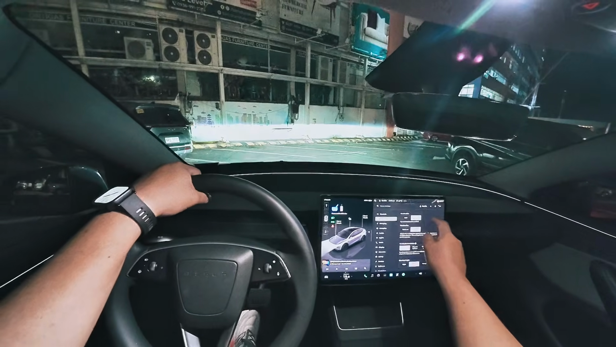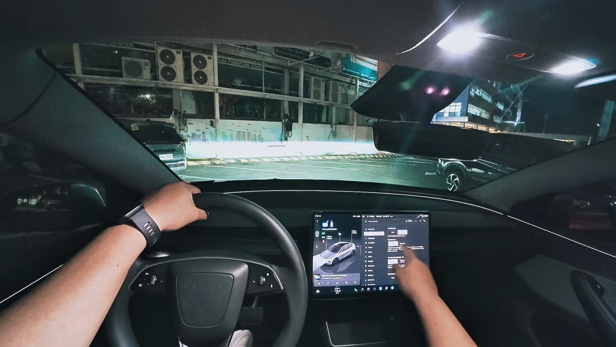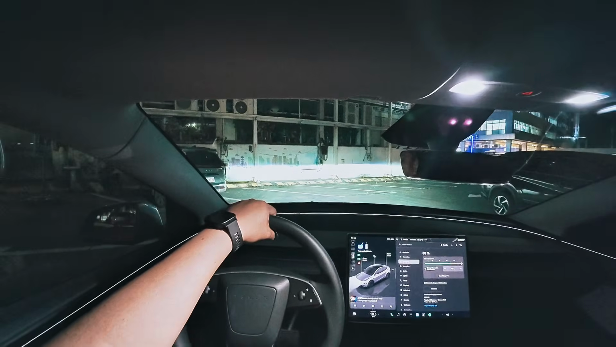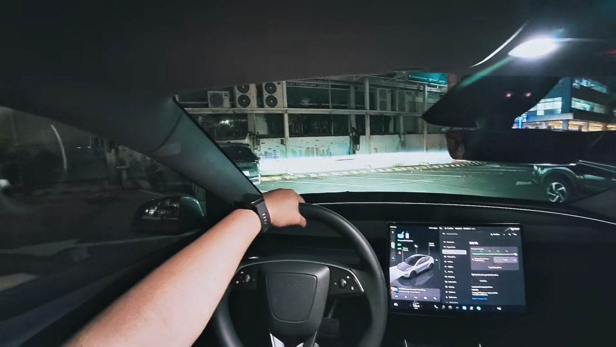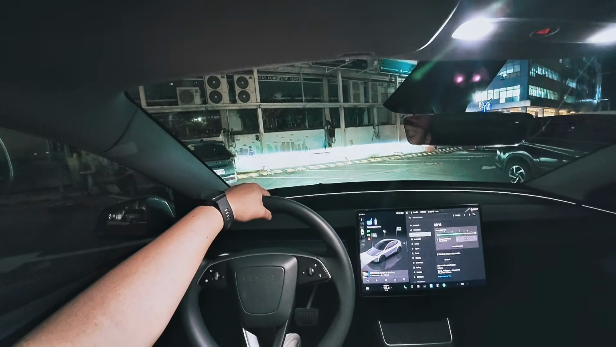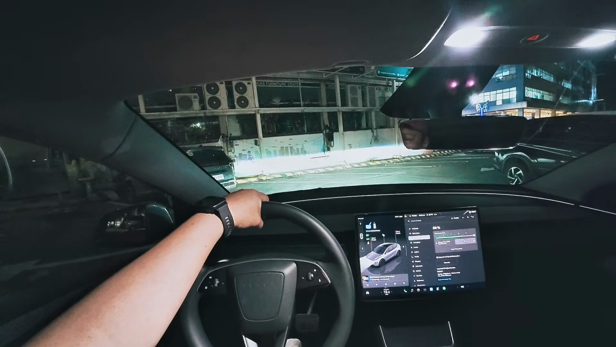You can change your car dynamics, acceleration, and even your regen port here. There you go, charging. Now, one thing I like about the Tesla charging ecosystem is that there are dedicated Tesla Superchargers around, and you can use them for your convenience, and they charge really fast.